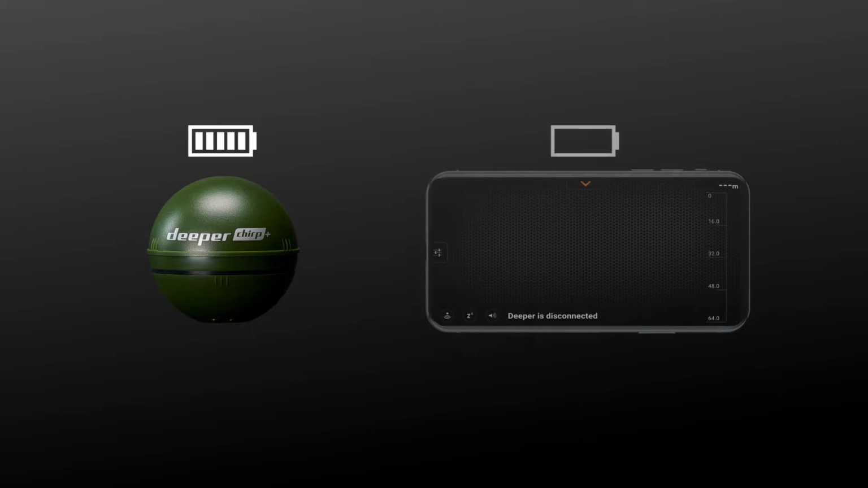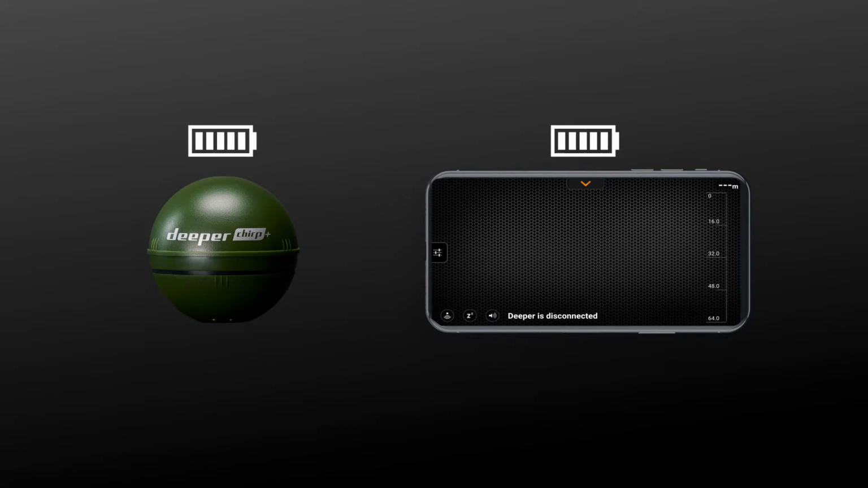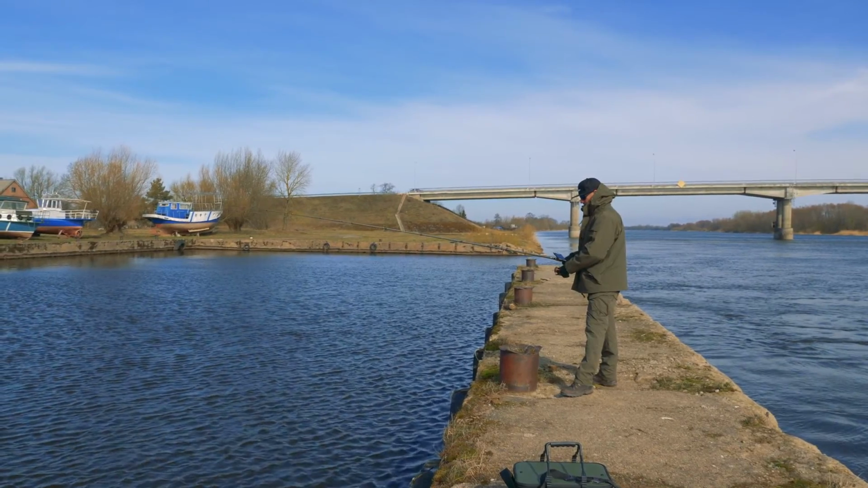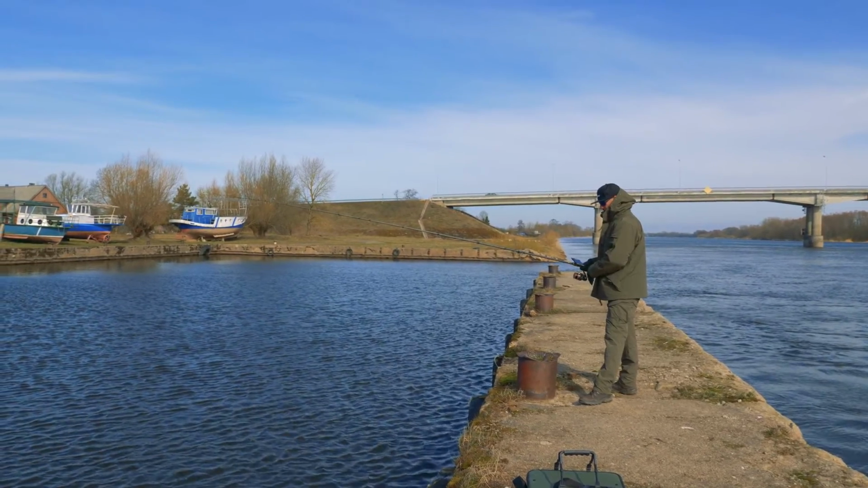Before going fishing, charge both the Deeper and your smartphone. Then download the Deeper app from Google Play or the App Store. The first step toward fishing with your Deeper CHIRP Plus is choosing the correct attachment bolt.